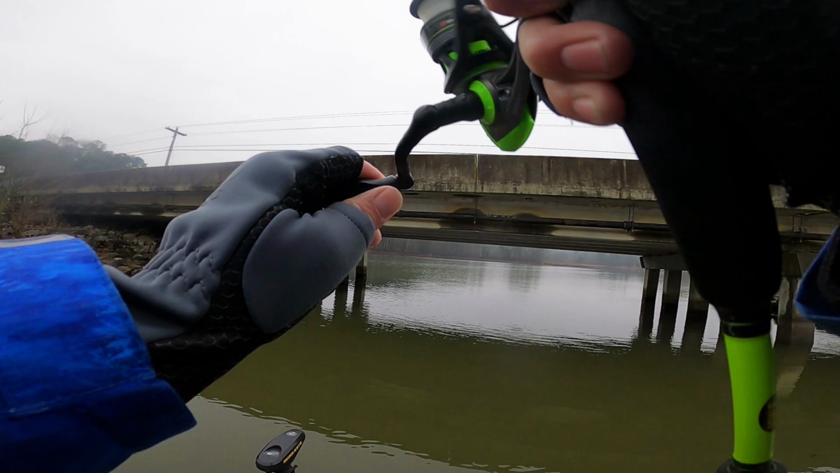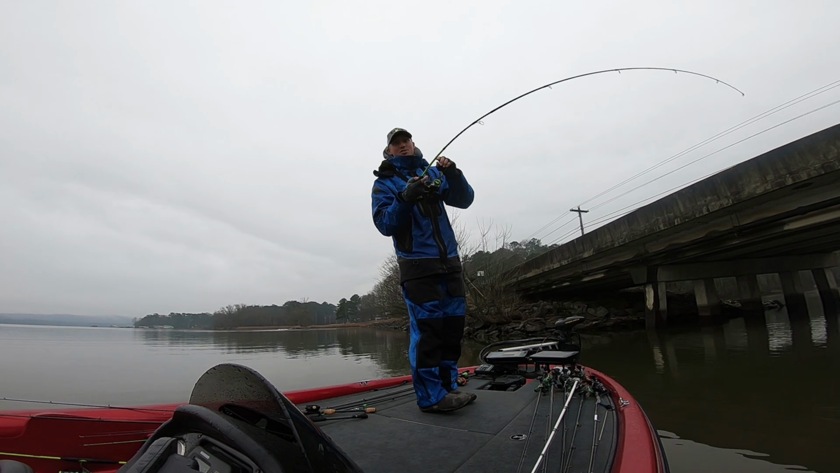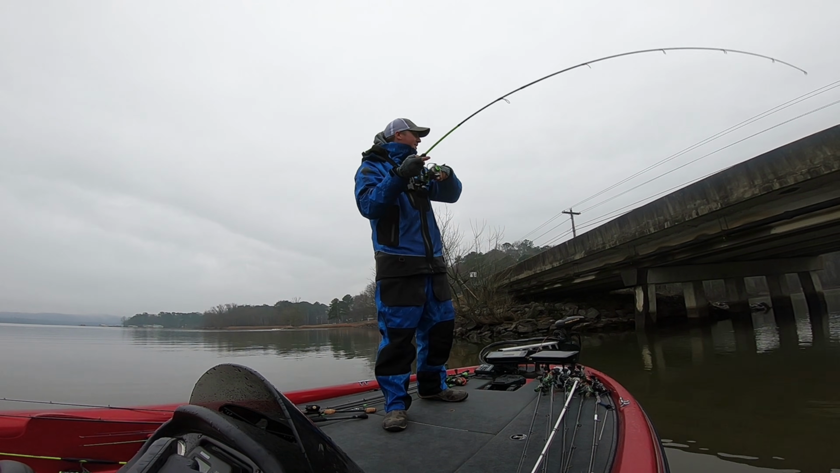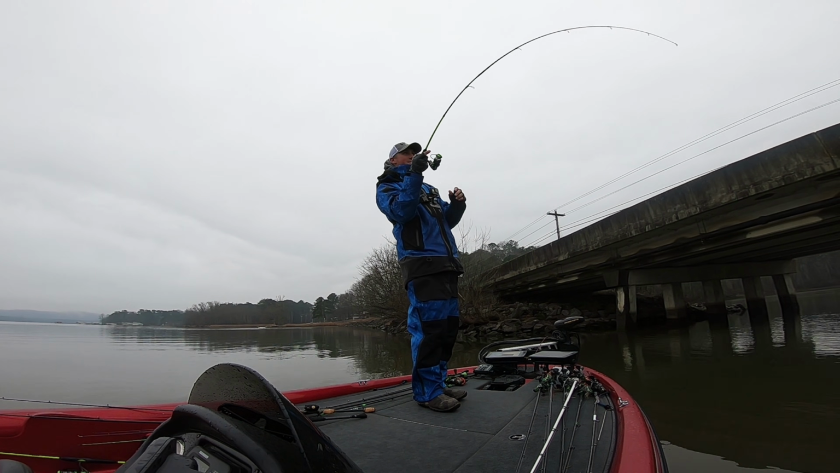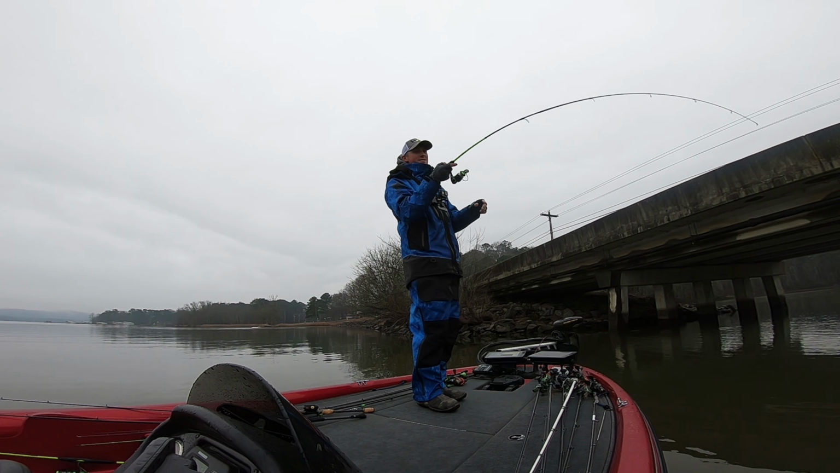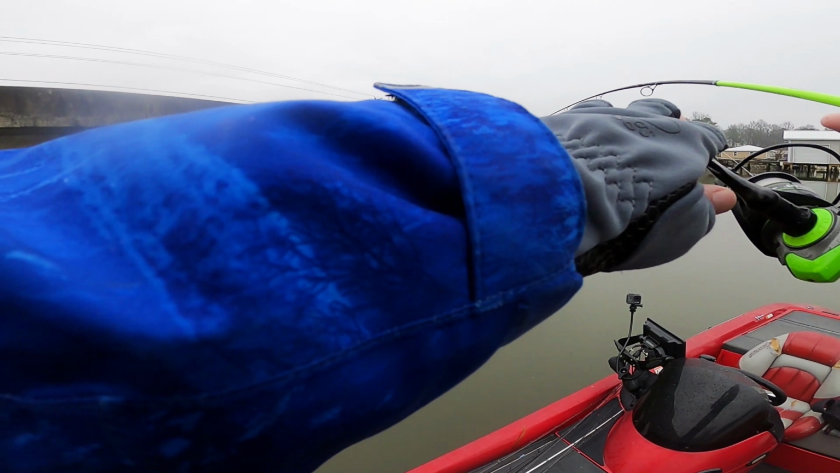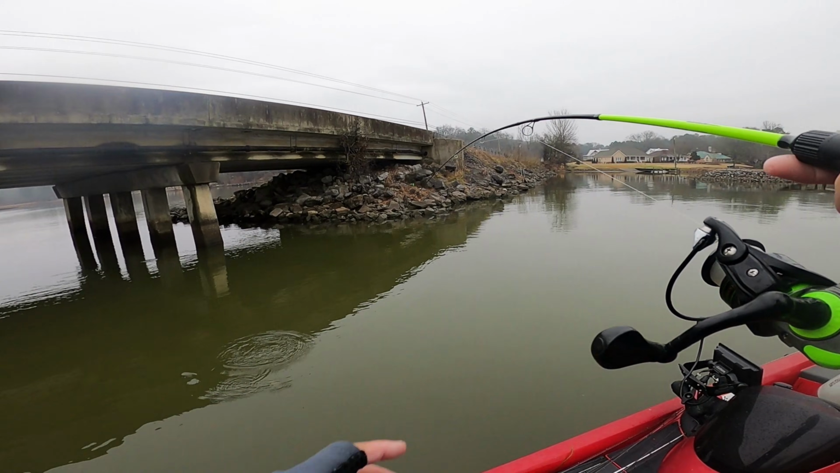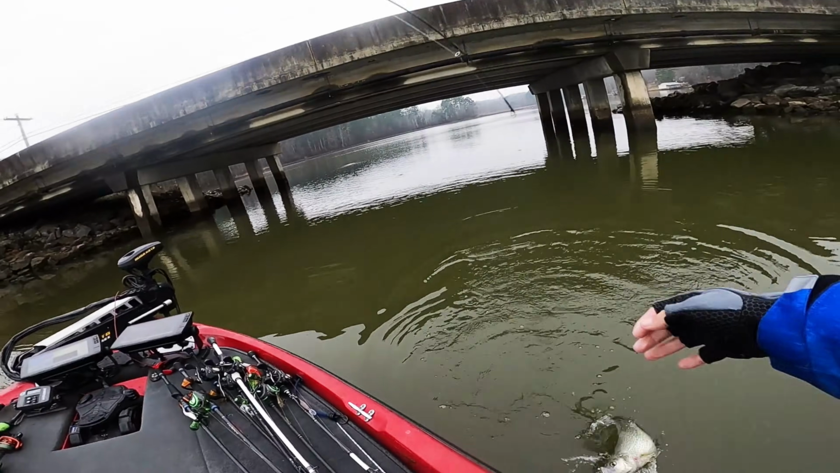There's one. Oh, that feels like a bigger one. Oh, that's a giant, guys. That is a giant. Look at this. My rod is bent over. Oh my goodness. If this is a crappie, this thing's huge. It is. It's a crappie, guys. I need my net. Oh man. It's so big. I gotta grab this one. I can't flip him.